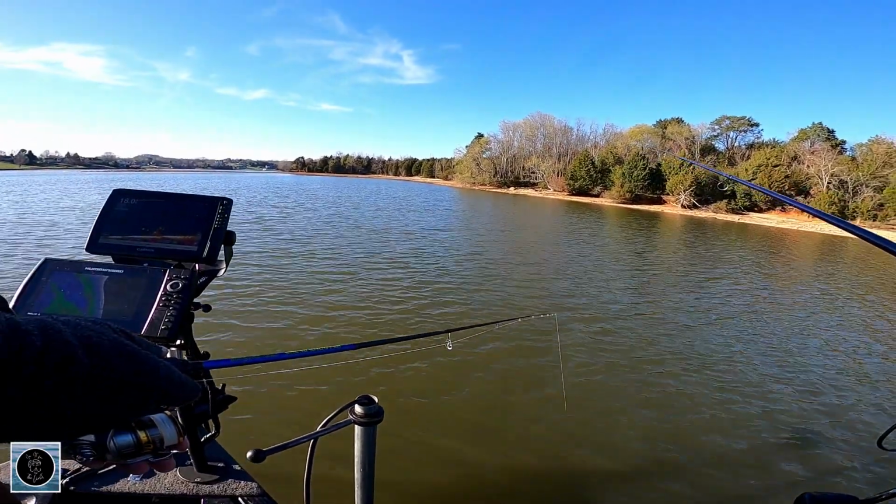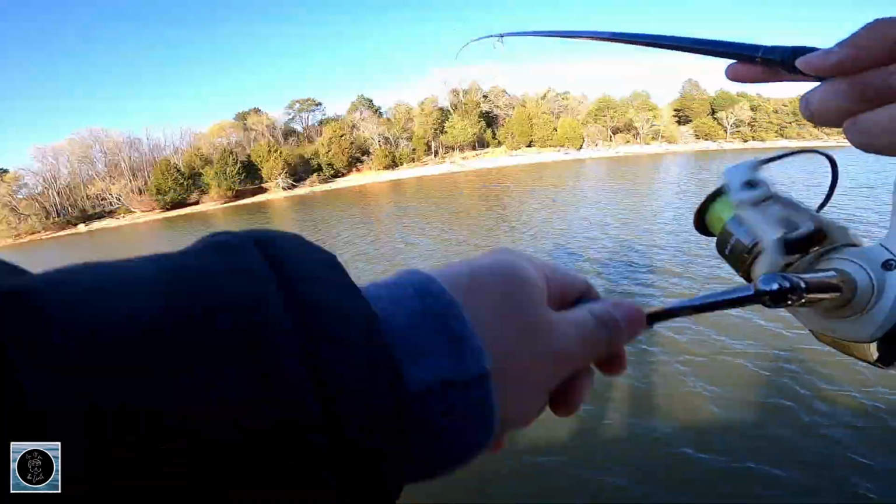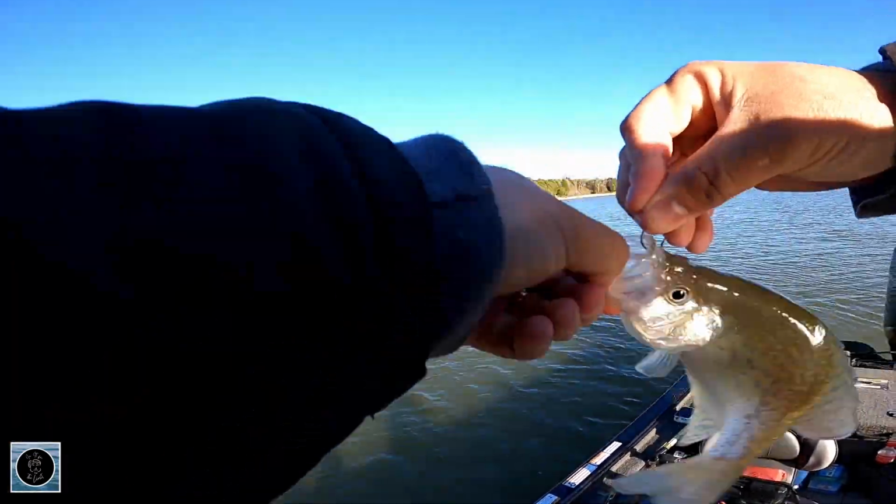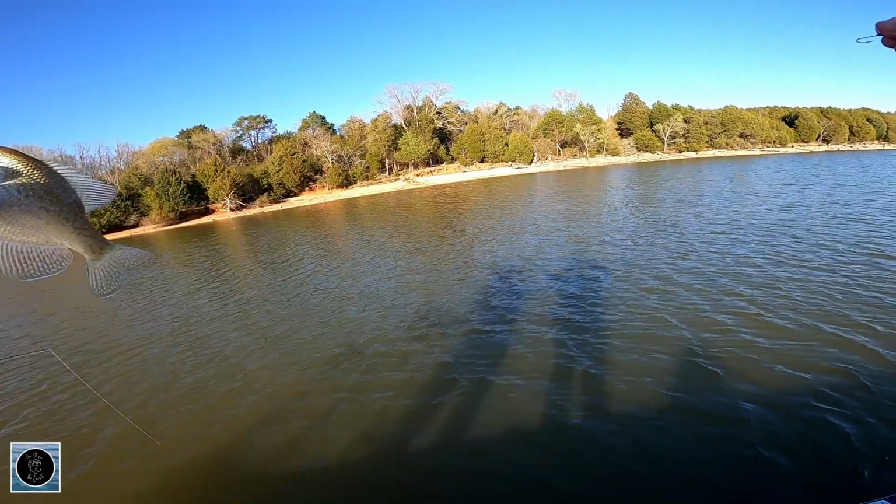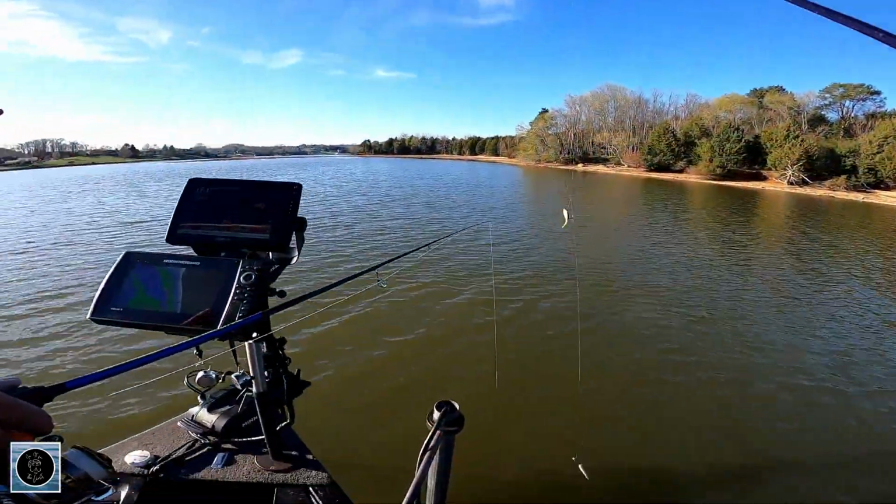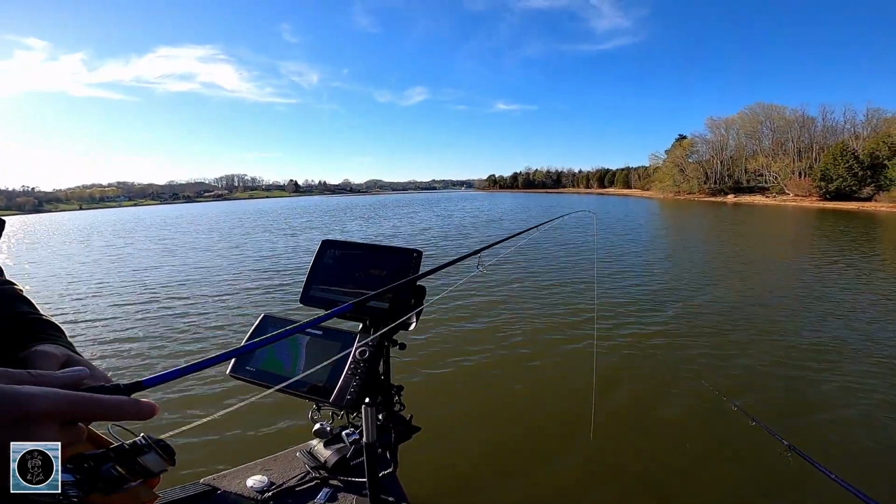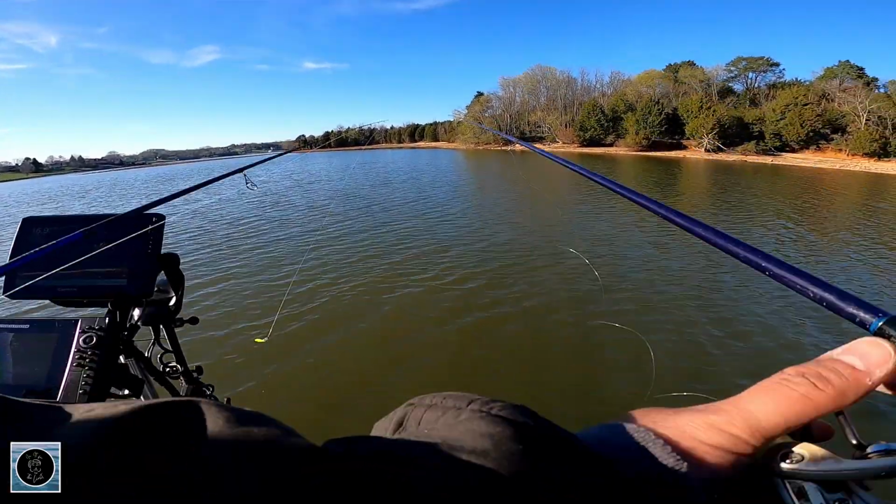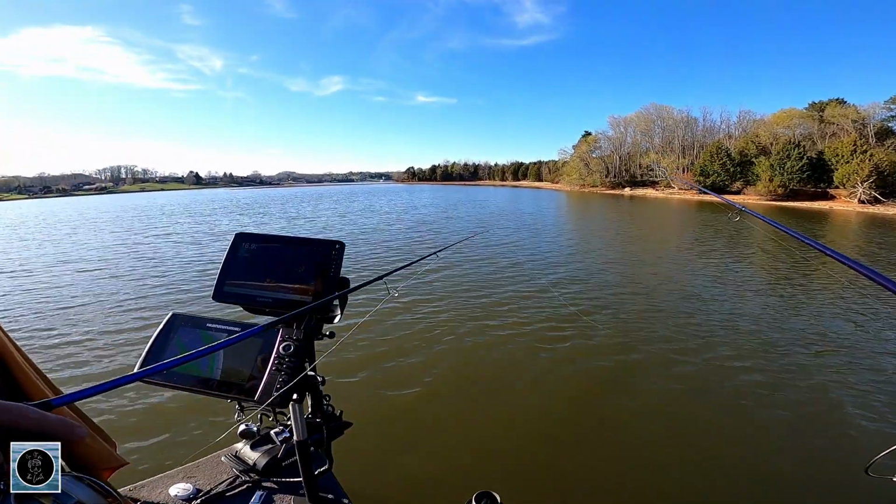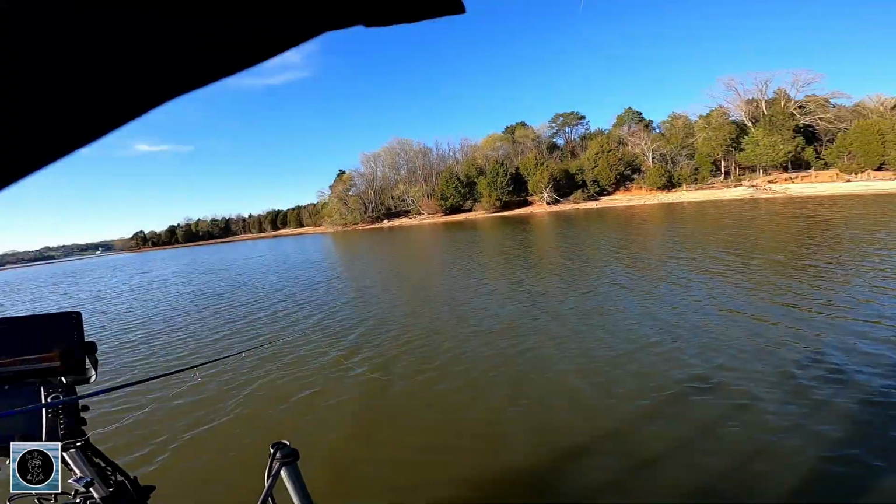Oh, I got it. I spooked one. Small one. Huh? 50 now. It's a non-keeper. Fixing to move on along from this. Yep. Sure don't knock it down in the middle. Like that.